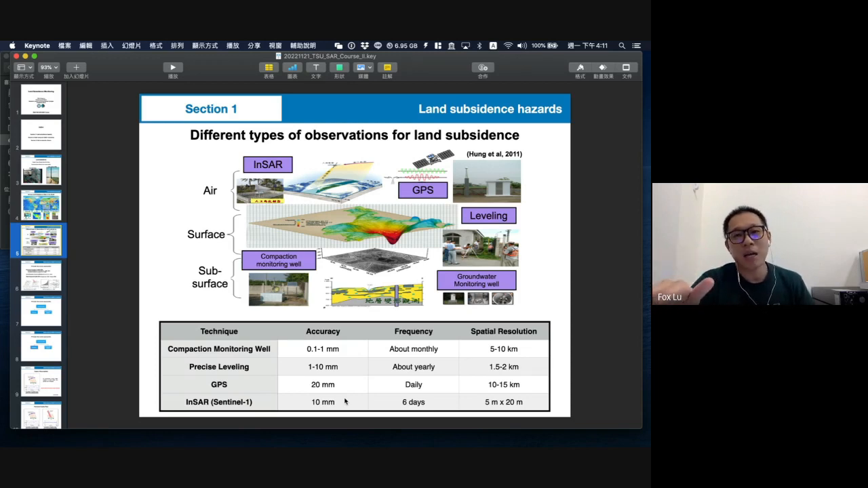I think maybe not, but it's enough for observing slow movement like surface deformation. And the spatial resolution is really good, 20 meters or 10 meters. So we want to use this technique, InSAR.